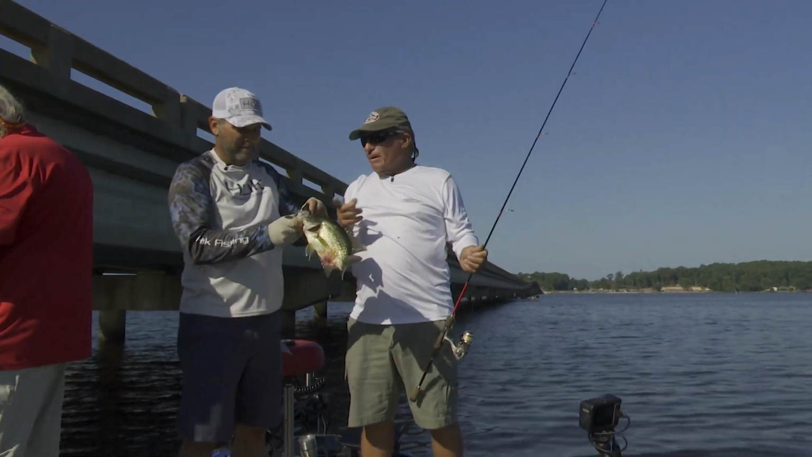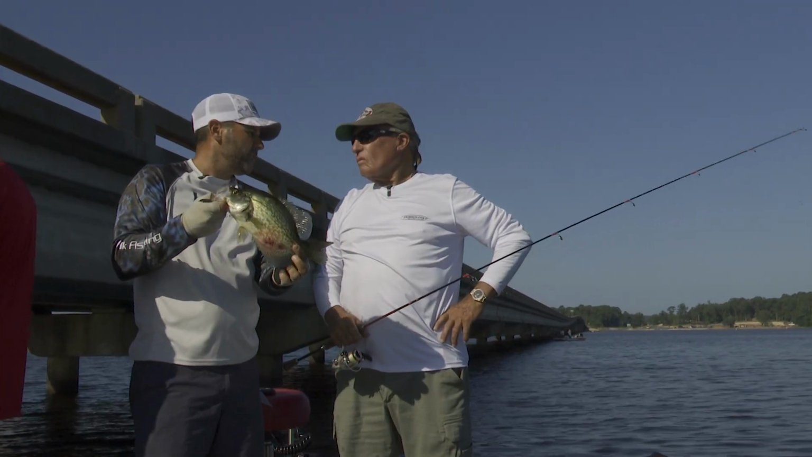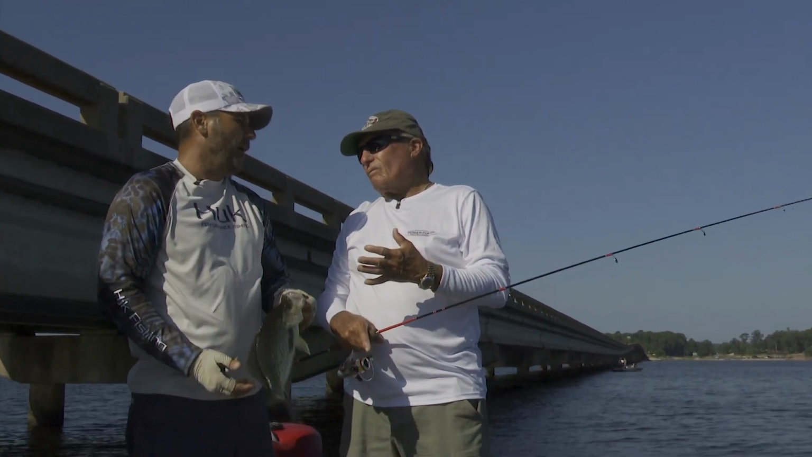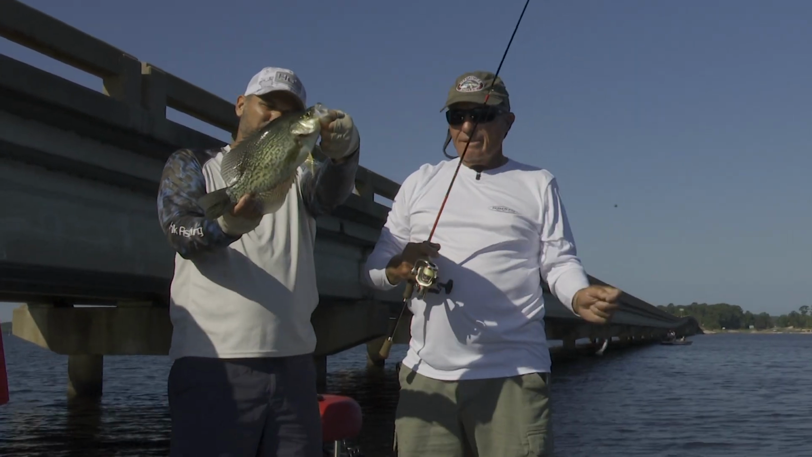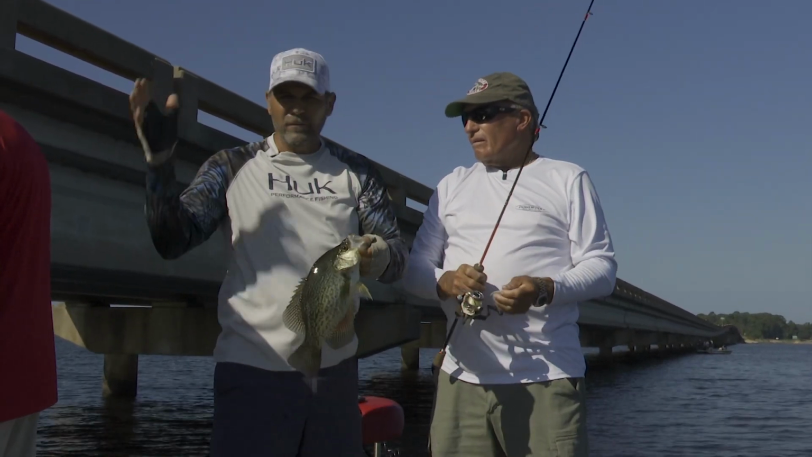Now, Shane, what would that weigh? That's a pound, 4 or 5 ounces. Okay. So when they talk about a slab crappie, you're talking about a pound and a half? Yeah, well, depends on where you are. Two pounders are common, usually, once a week on this lake. But that's on this bridge. That's average. Now you're not going to catch 80 fish on this bridge.